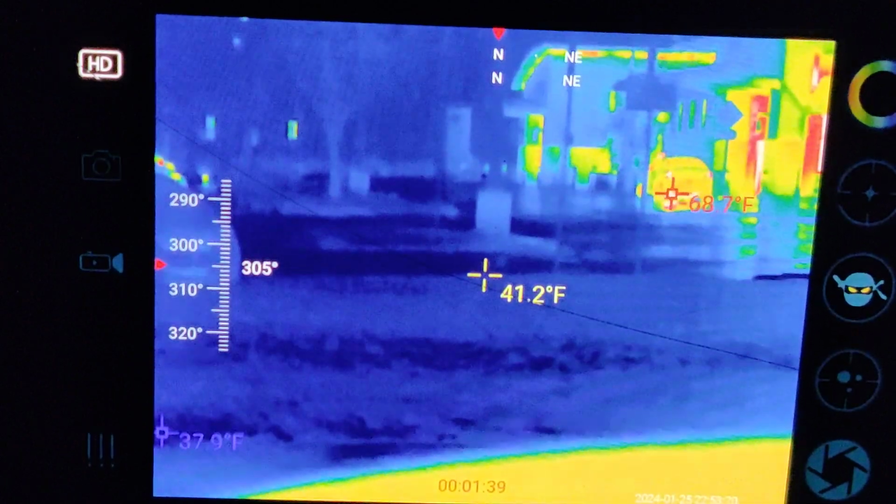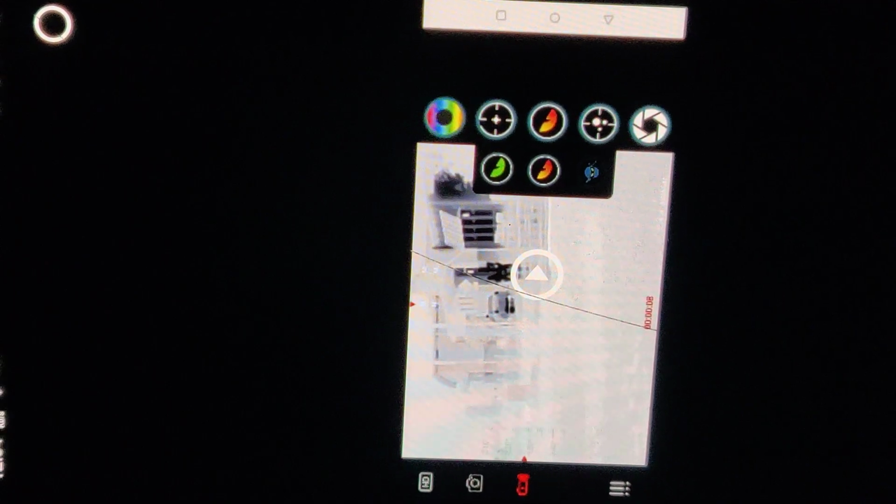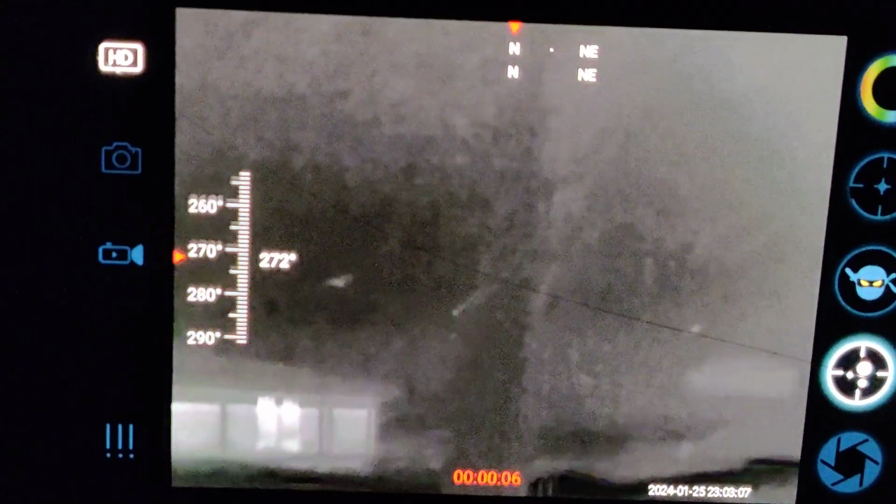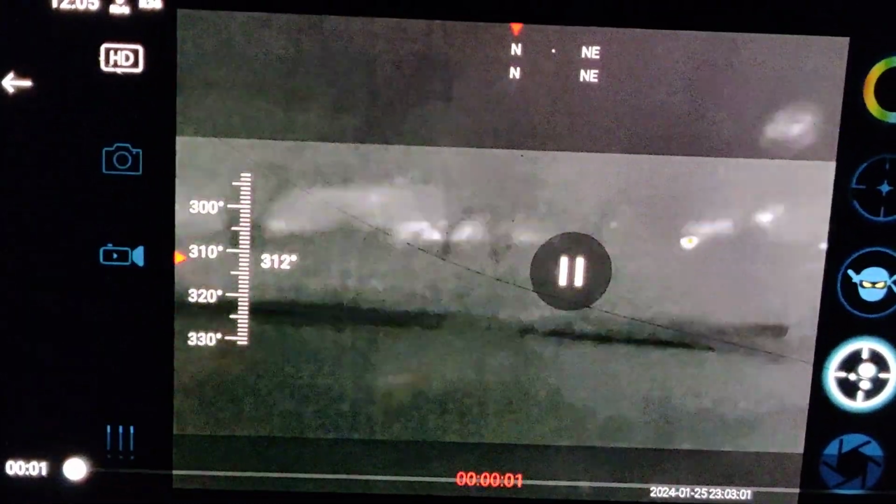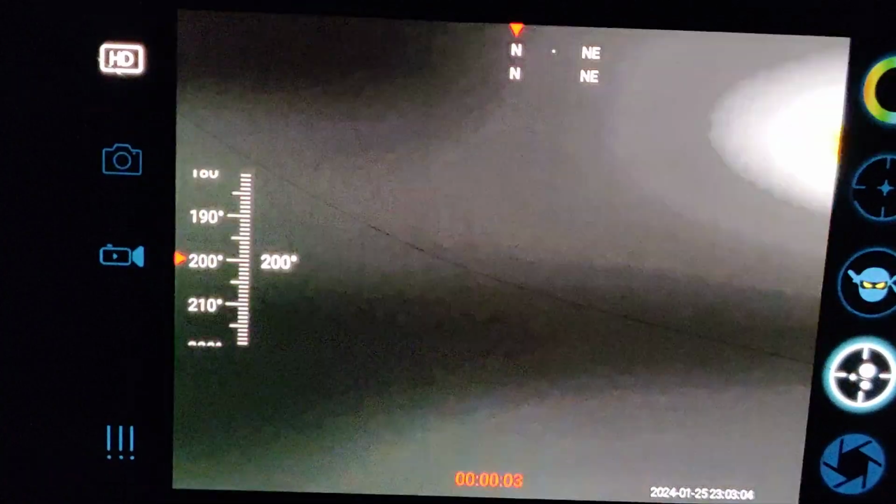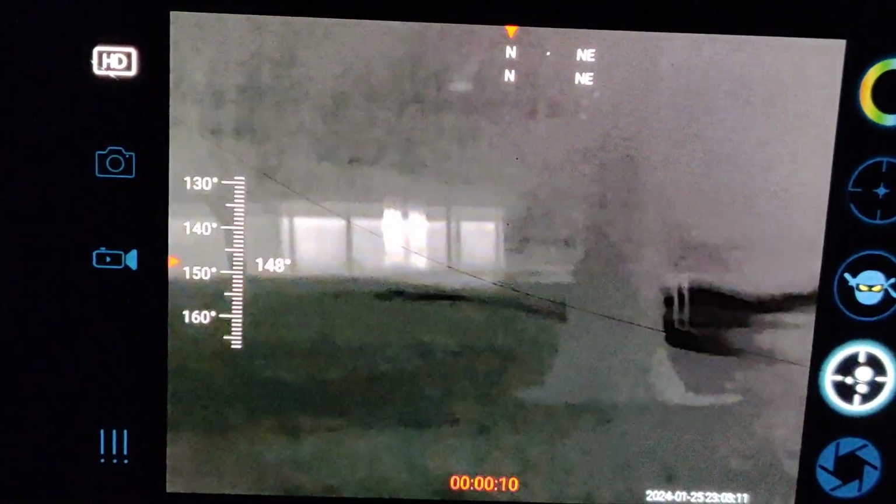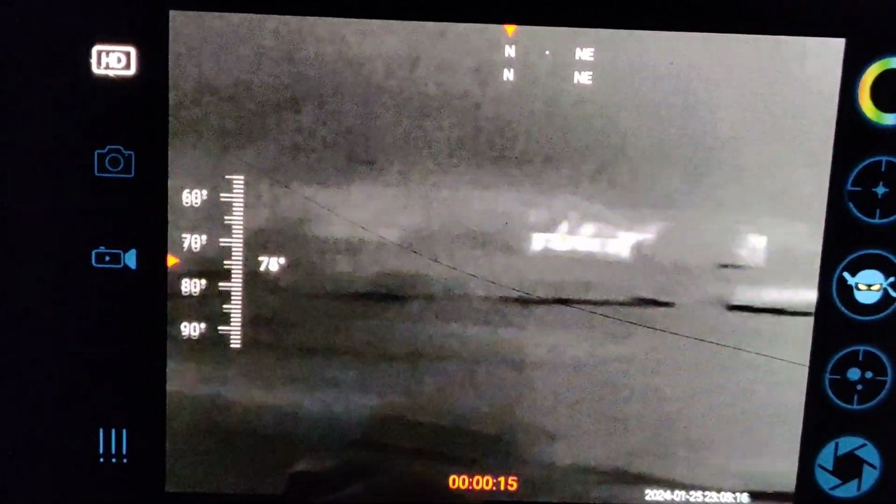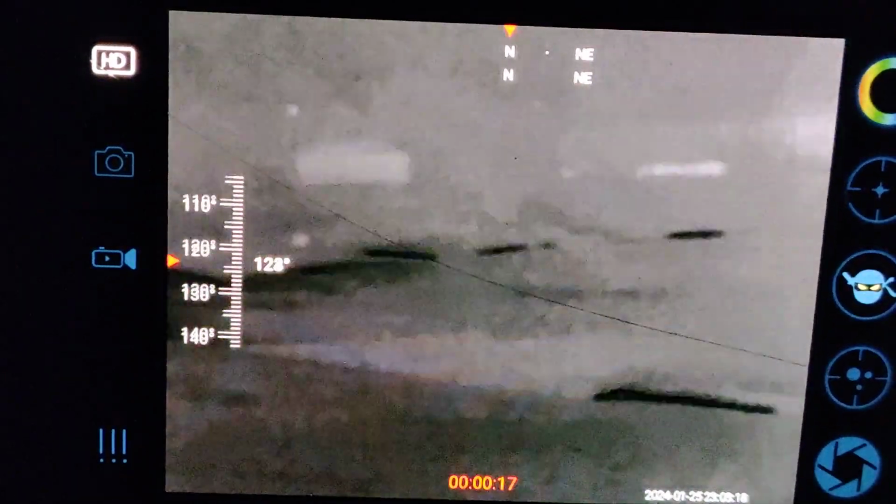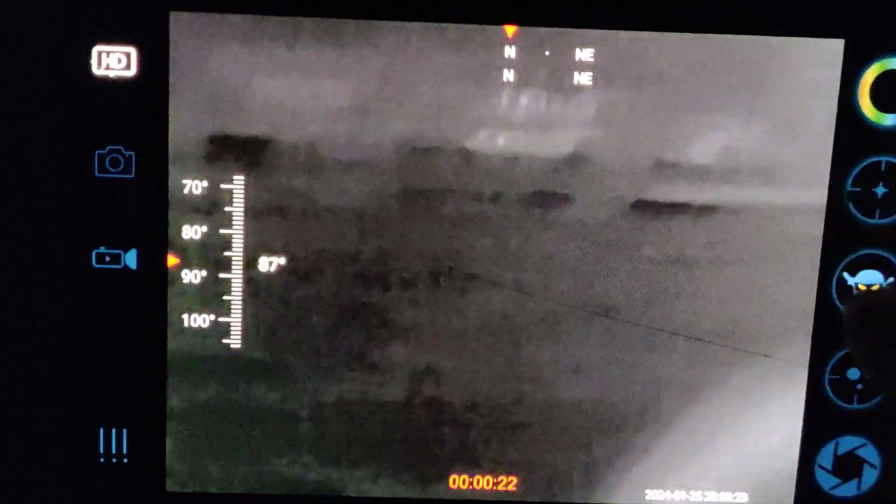So there we go. Let me pause this and find something else where I'm just kind of driving around filming buildings. Okay, this is just driving around. Actually, it looks like I parked. I lost the video. My USB-C cable came unplugged, and when you're recording and it comes unplugged, it loses the video. Okay, you can see I'm looking out at these various structures. I'm close to a campus of some sort, not trying to give off my position too much. You can see the mirror of my car.